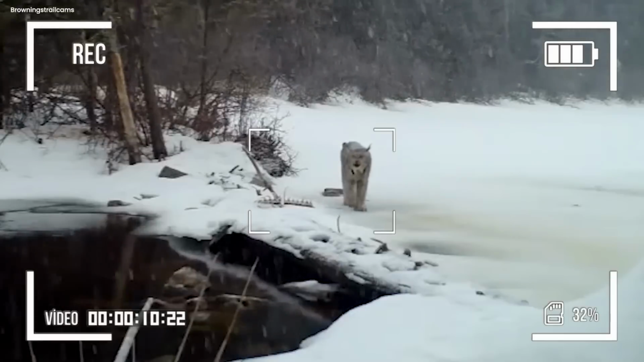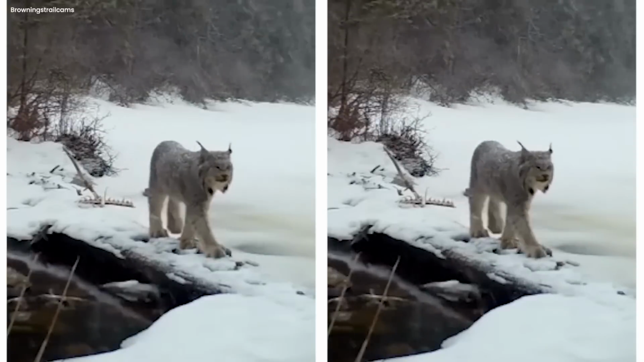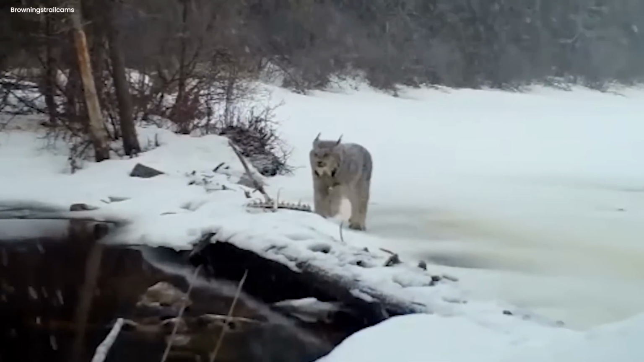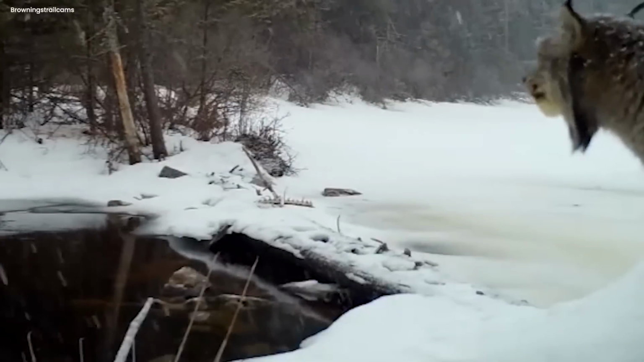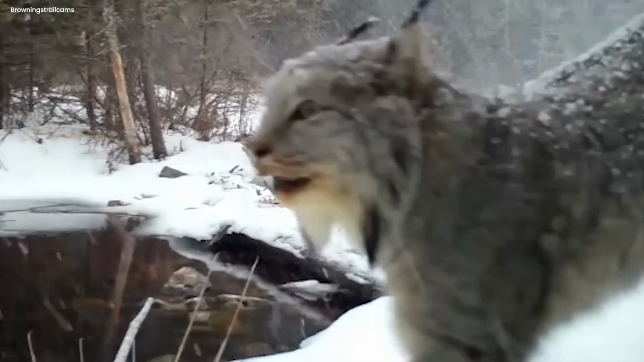Amazing lynx. This video recorded on a trail camera shows a very rare encounter. A lynx can be seen lurking in the wild. The amazing grace of the animal against the winter background looks spectacular. The footage shows the beast in all its glory, with its luminous fur and breathtaking look. This is one of the most rare encounters ever caught on camera.